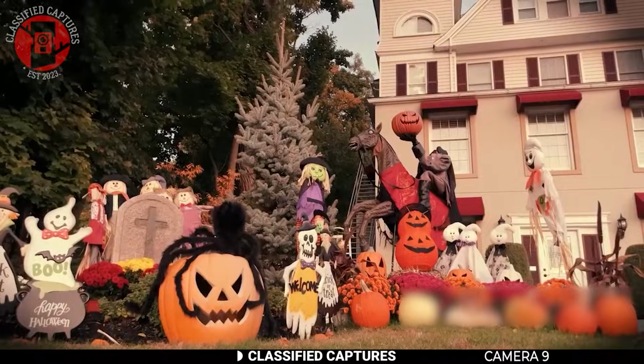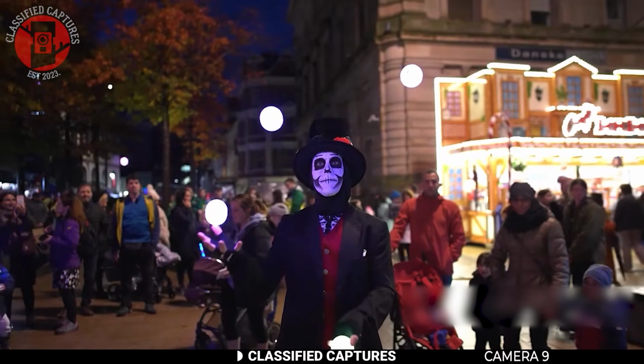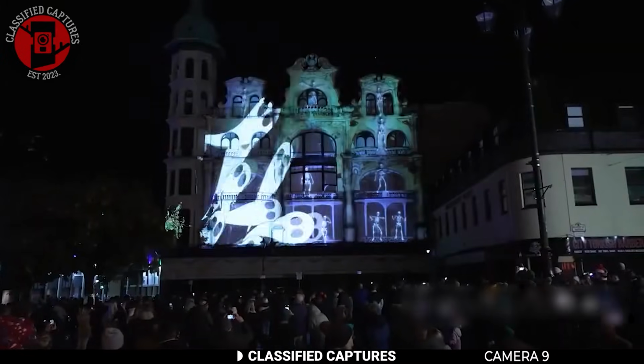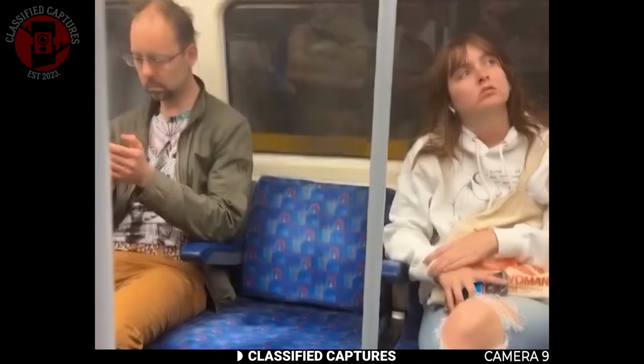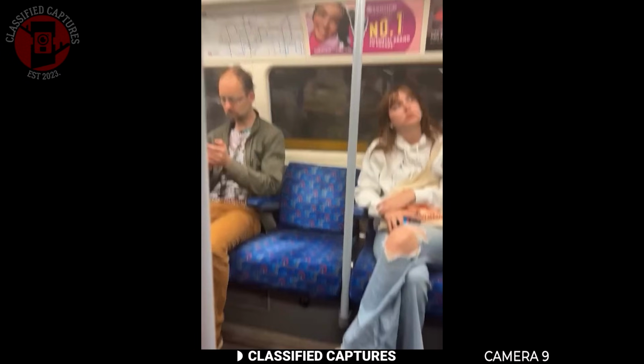Halloween is always a crazy time of year when people dress up in all sorts of scary, fun, and ridiculous costumes. You'll find people wearing them at work, in bars, at parties, and even while commuting. That was exactly the case for this woman who was on a subway ride during Halloween night. She happened to be sitting right next to a man dressed as Pennywise.